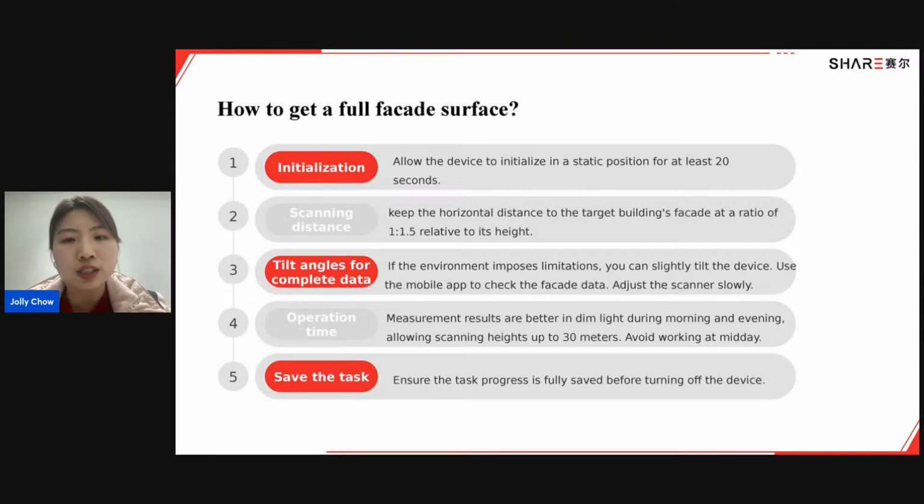Keep the horizontal distance to the target building's facade at a ratio of 1:1.5 relative to its height. That is to say, the height of the wall of the building should be roughly equal to 1.5 times the scanning distance.